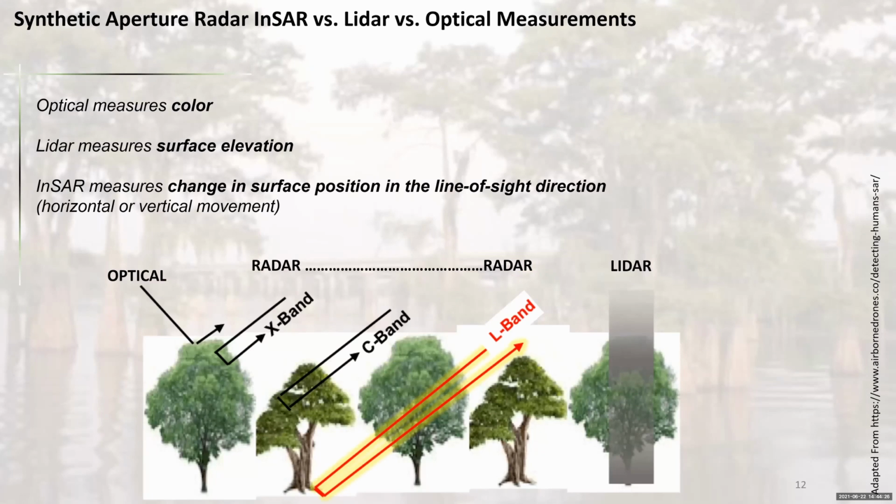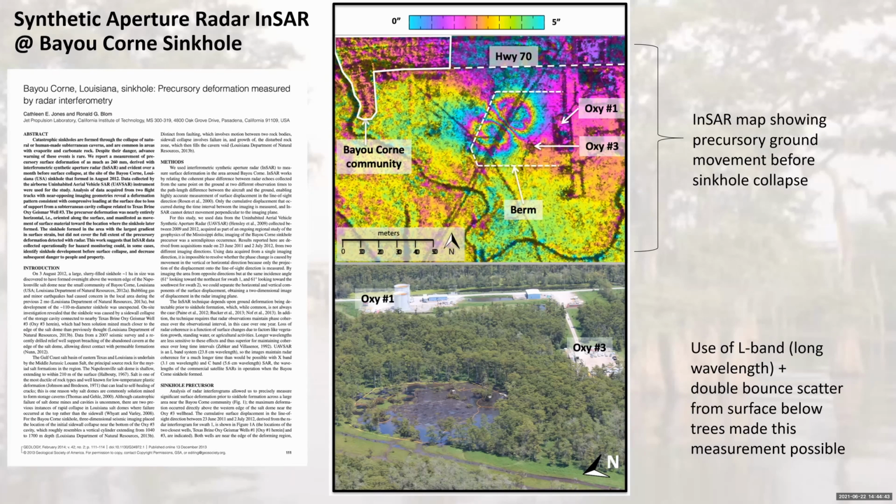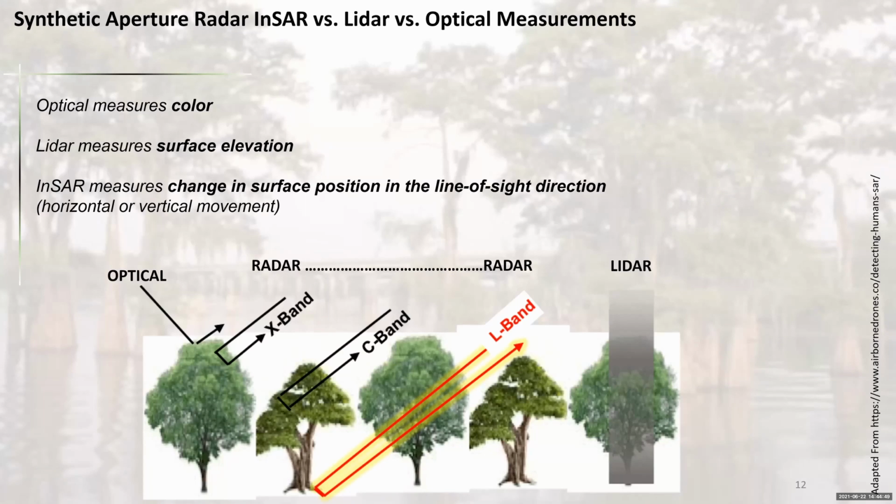So people sometimes confuse the information you get from InSAR with what you might get from lidar. Now, an optical instrument's going to measure color. On the right, it shows lidar. With lidar, you penetrate through.